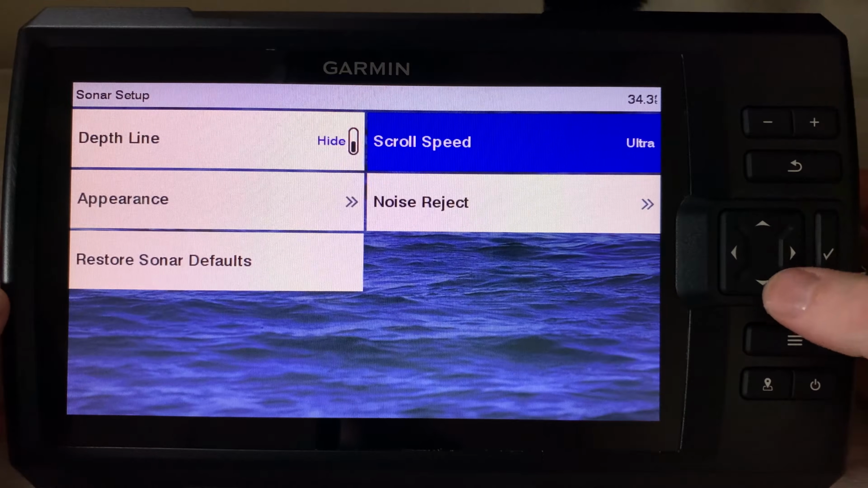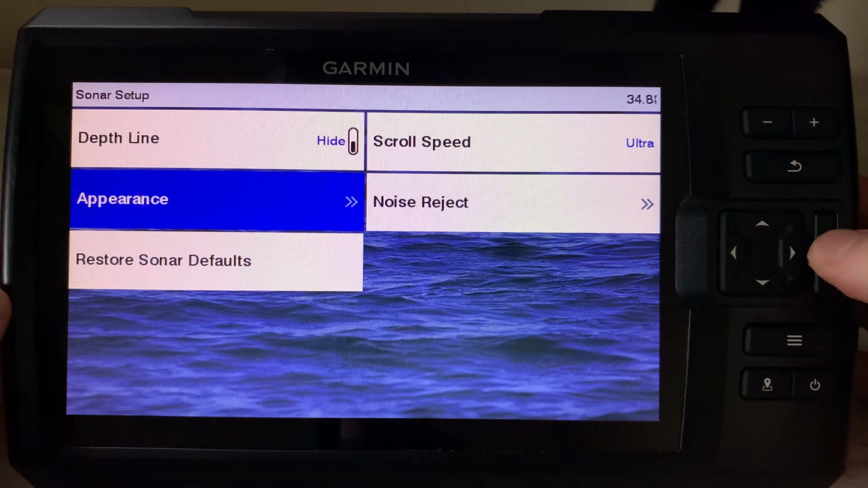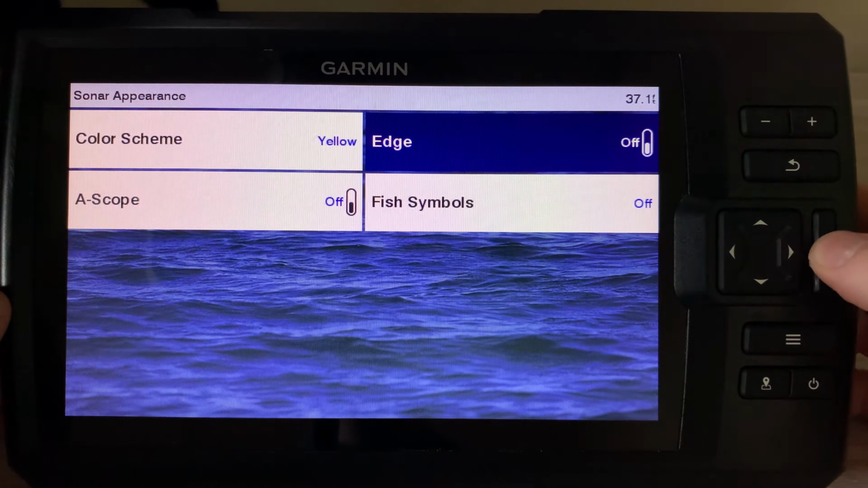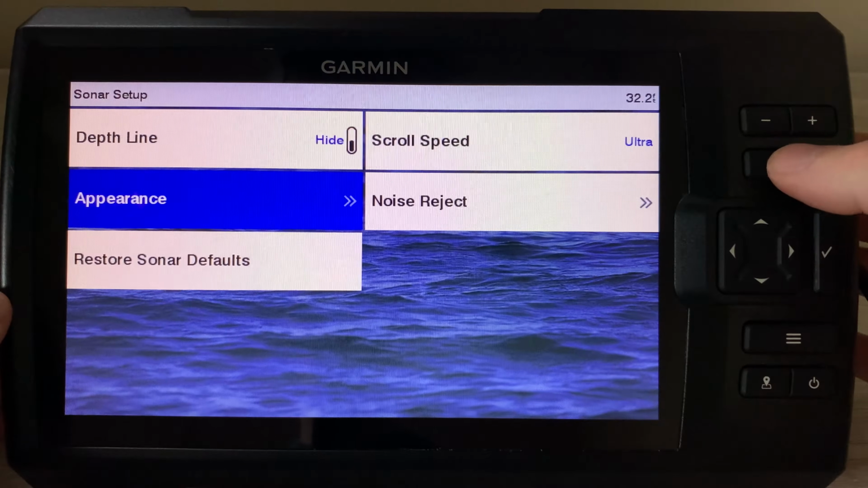Okay, so if we go back, appearance, this is where you're going to get into your different color schemes. This is also where we got the edge, so if we turn that on, I can show you what that looks like real quick.